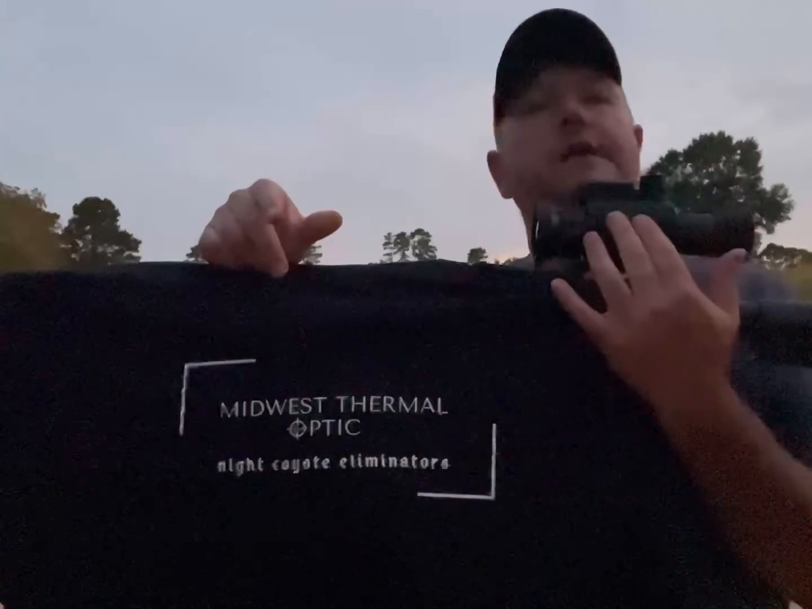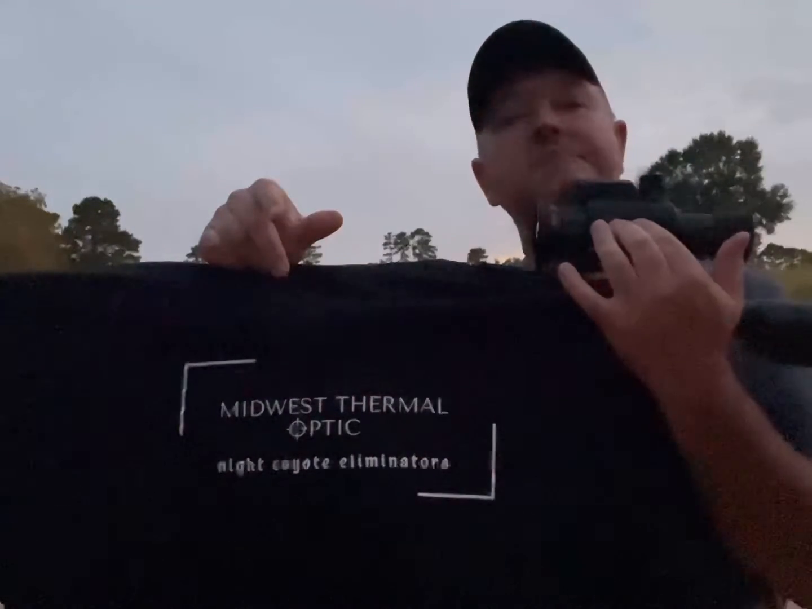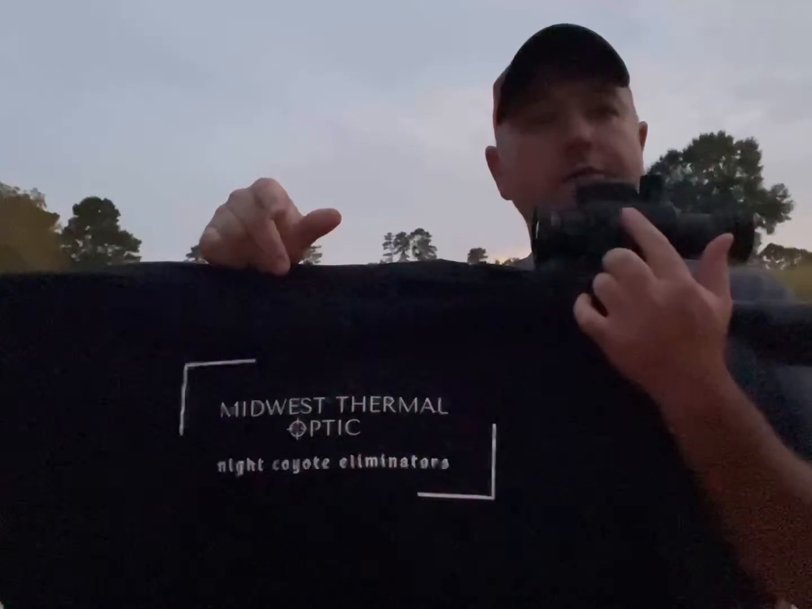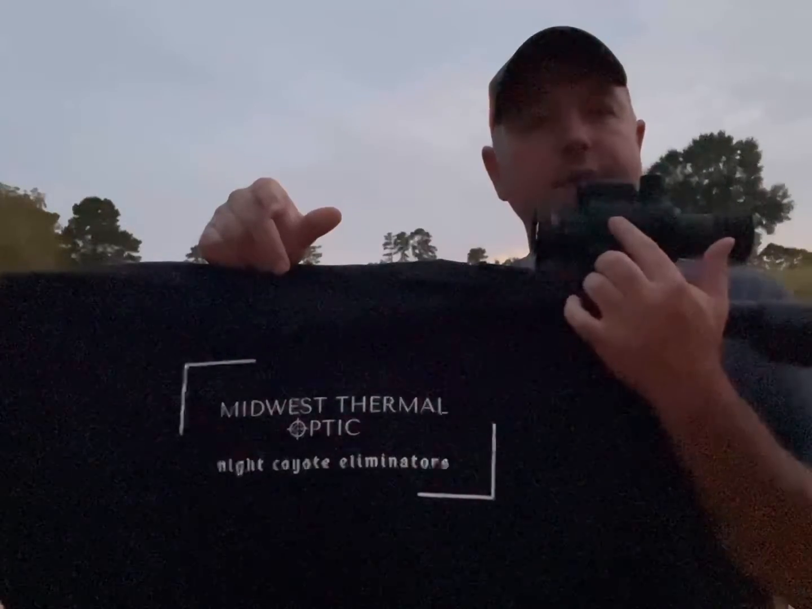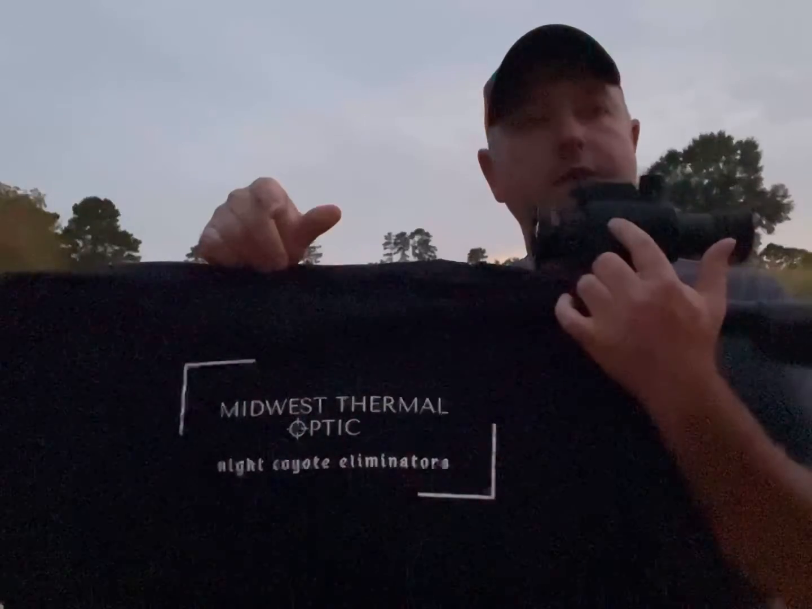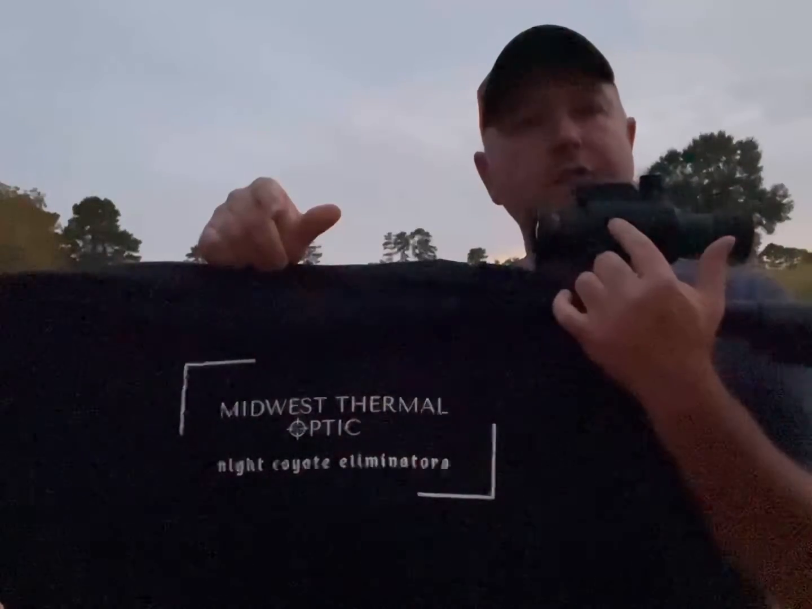One thing I don't like about it is you've got two round buttons right here that are exactly the same. When I first got this scope and we went out the first night, I would be looking through the scope and I'd reach up and touch a round button and I'd long press the button trying to get the video to start, and lo and behold, I'd be turning the scope off.